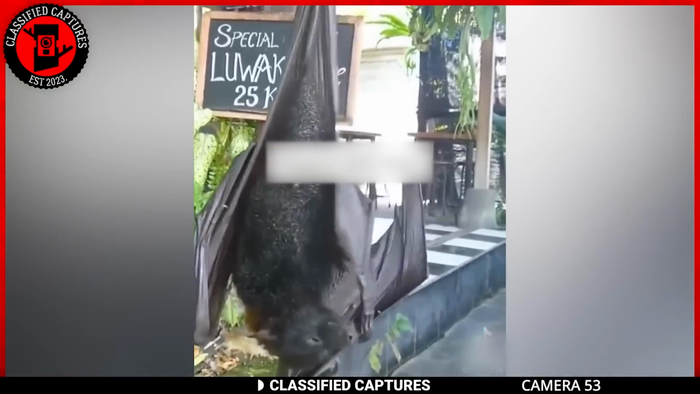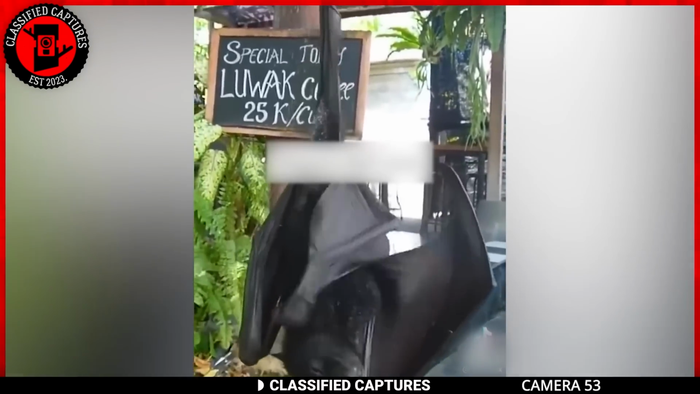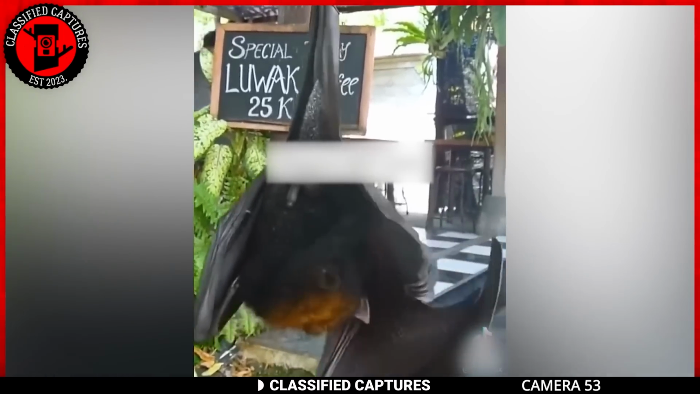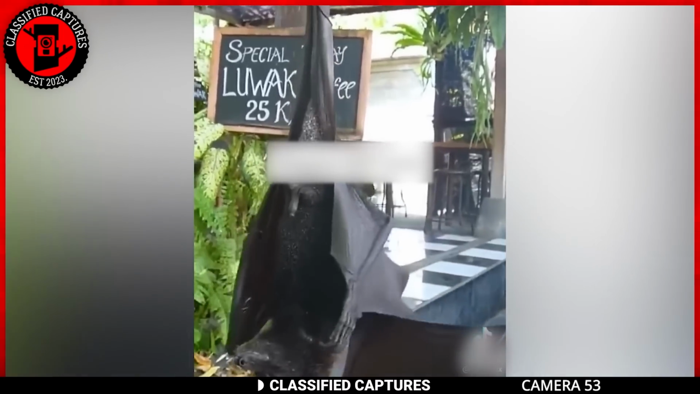As you can see, this bat and many others are generally harmless to humans and are not aggressive unless provoked. So when you come across a bat, just take a picture and go your merry way.